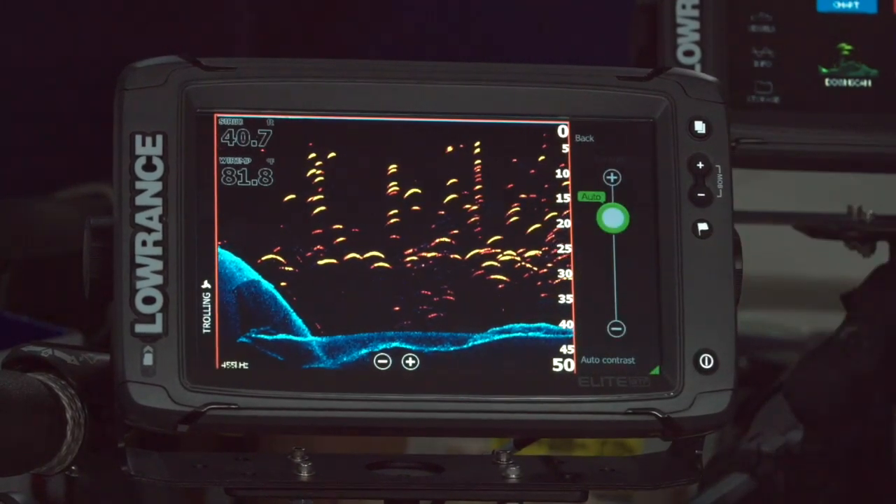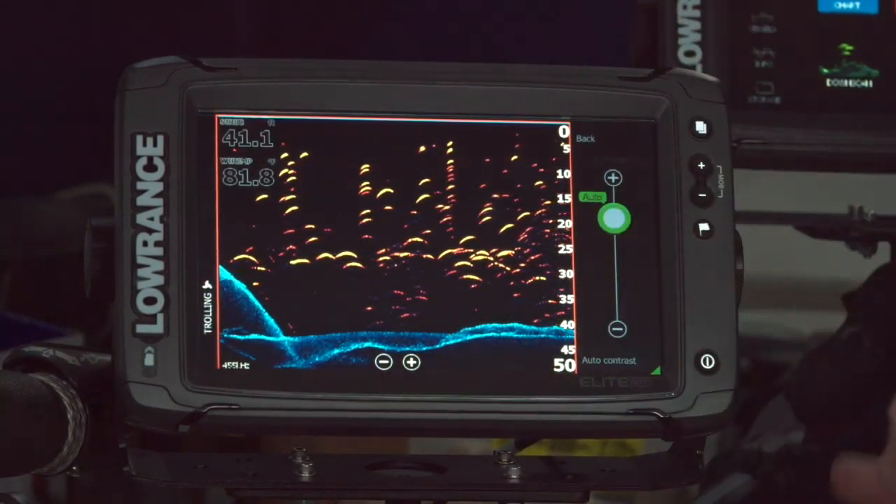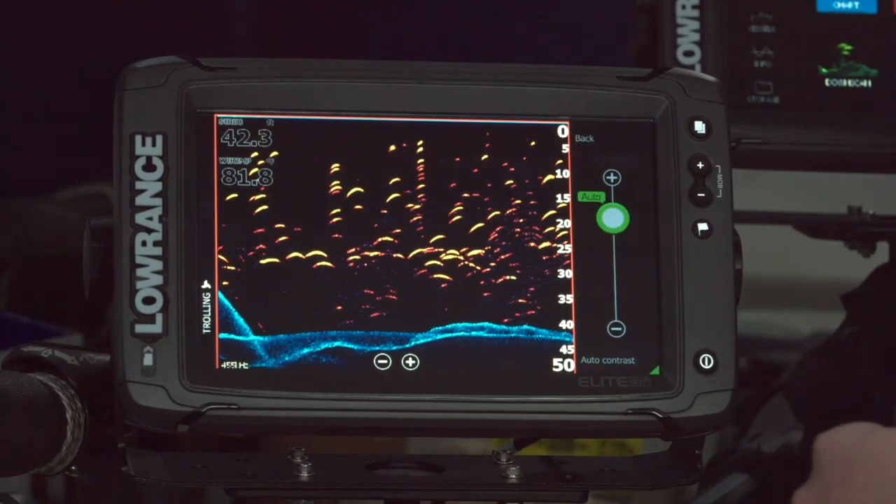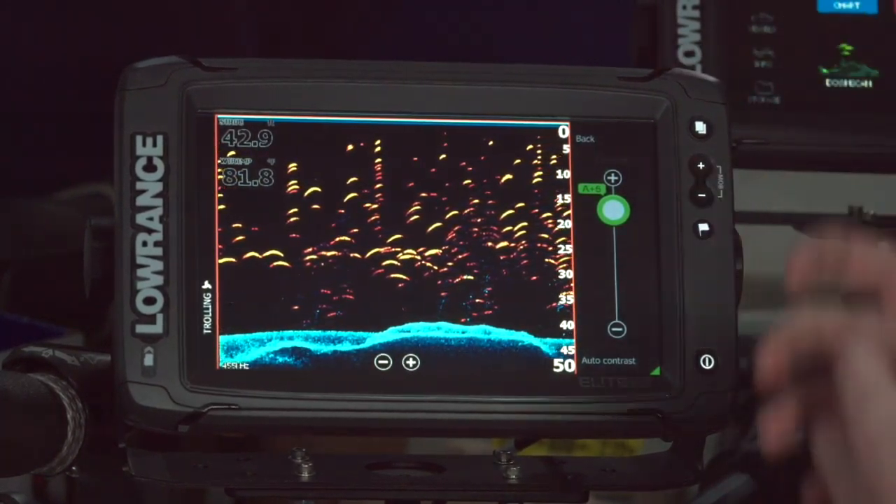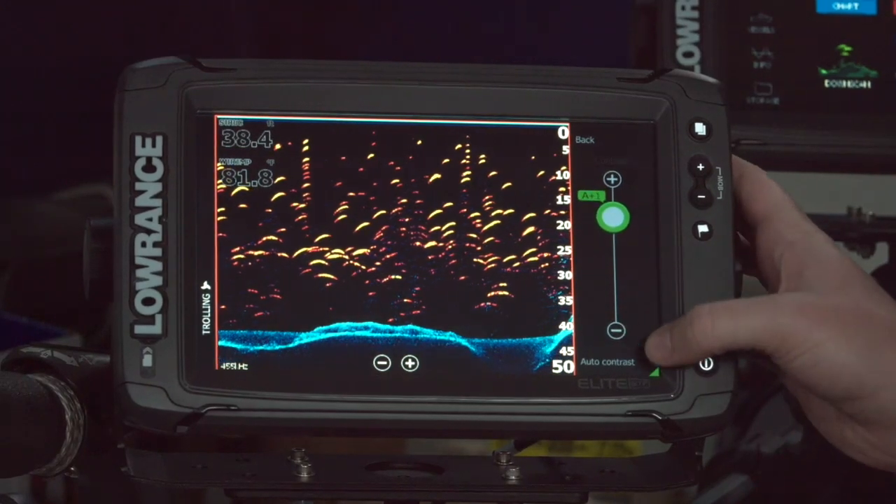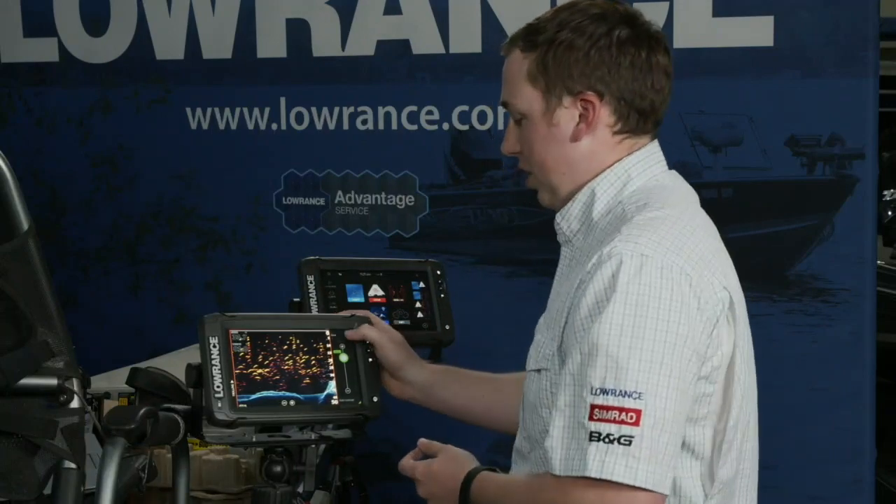There's also contrast. Contrast really just makes the brights brighter and the darks darker. And this has got an auto setting that I never take mine off of ever. But you can take that auto and you can bias it up and down a little bit. So if you want to see a little bit more detail or a little bit more of the stuff in the water column, you can leave that auto on, but bias it up a little bit. Auto will adjust it on the fly, basically, as you're changing depths or moving around. So if you take it out of the auto mode, that essentially means you're going to have to be adjusting up and down all the time as you're changing depths.